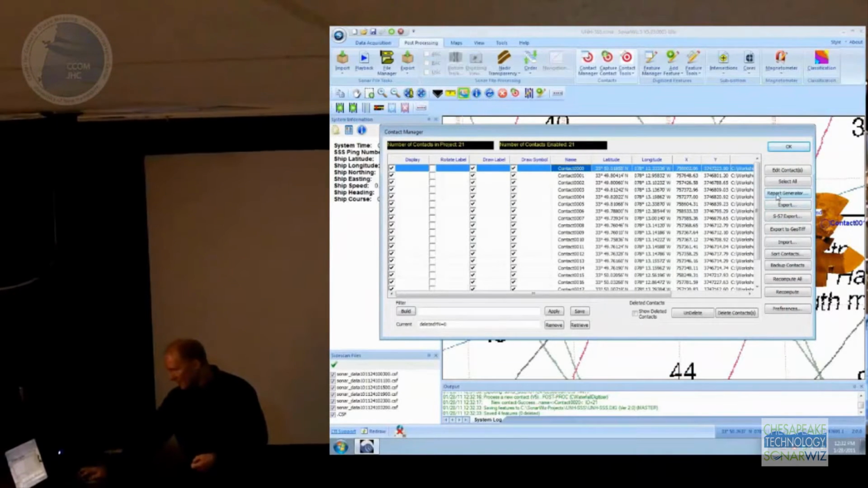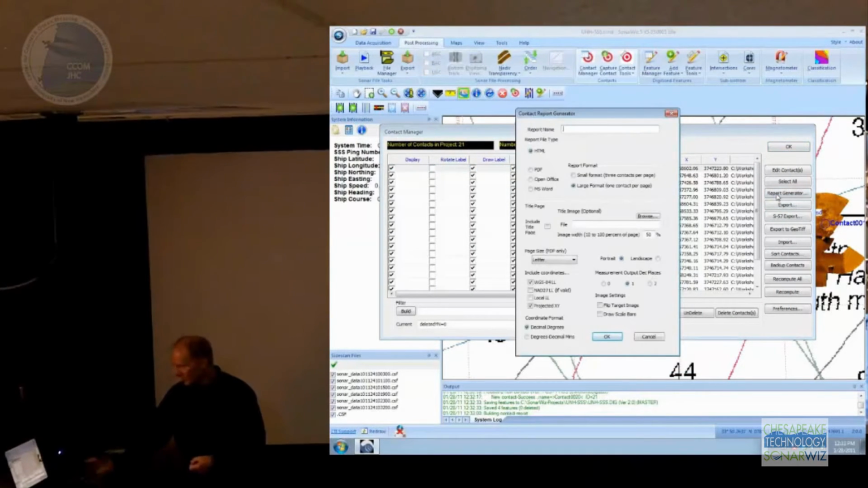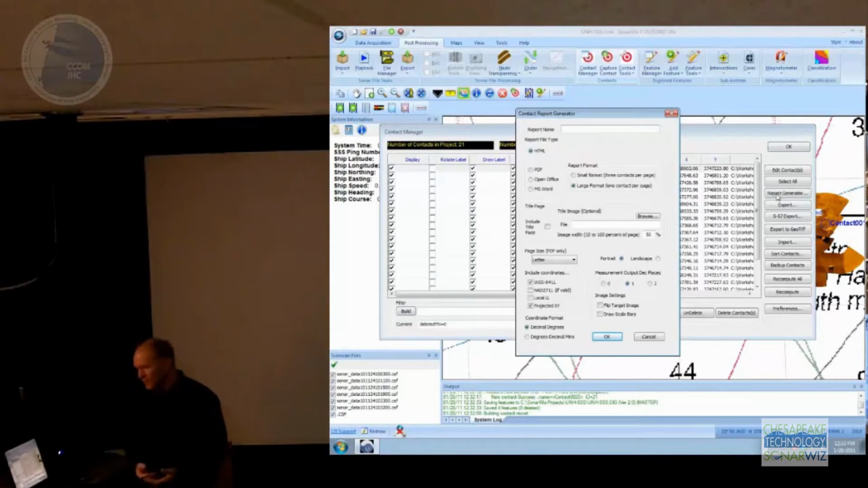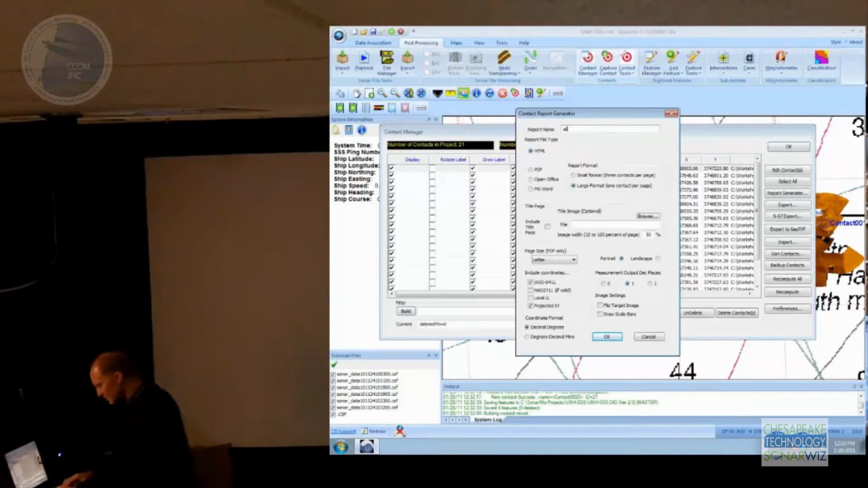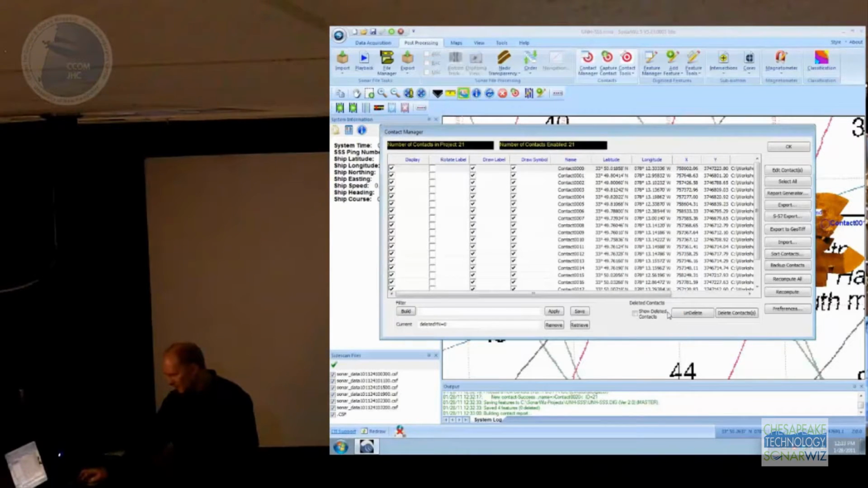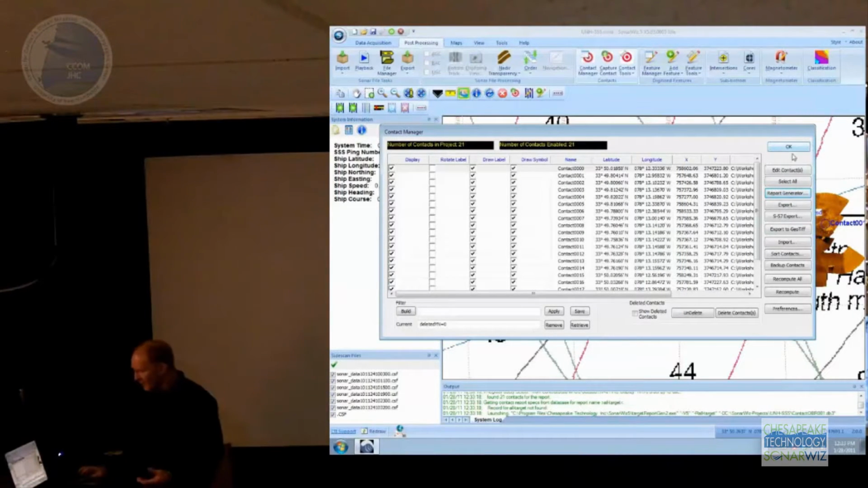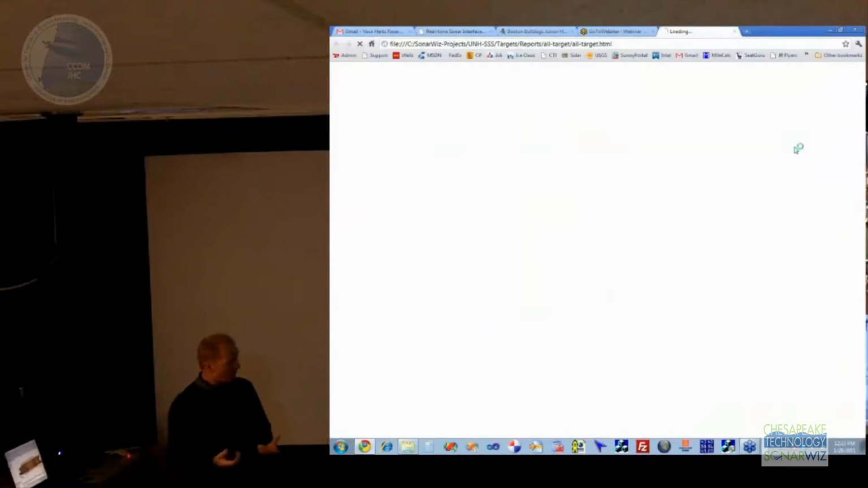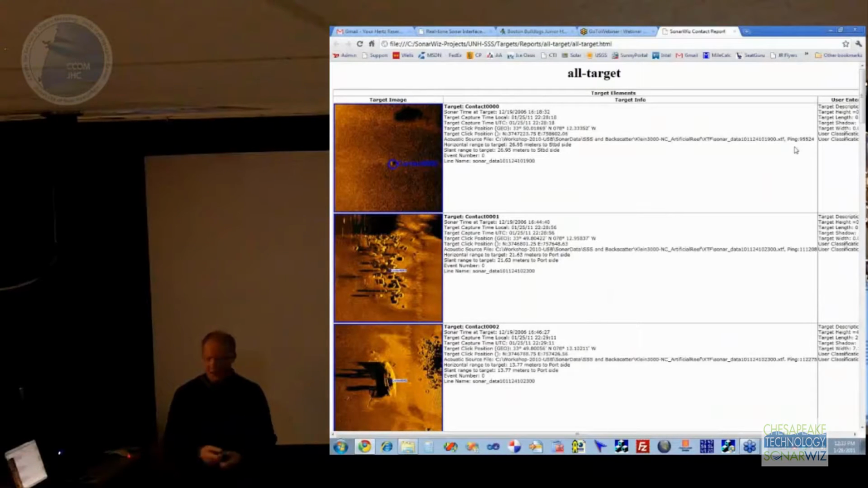But what I want to show you now is the report generator. This is one of the strong points of SonarWiz, I think. It allows you to generate reports in several different formats. This is called all targets. And I'm going to make an HTML report, but I could just as easily make a PDF file or an OpenOffice or Microsoft Word file. So what this does is it goes off in the background, and it has a little utility that builds basically a web page with those contact images in it.